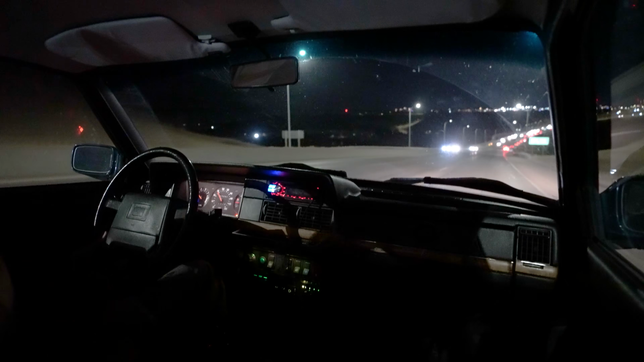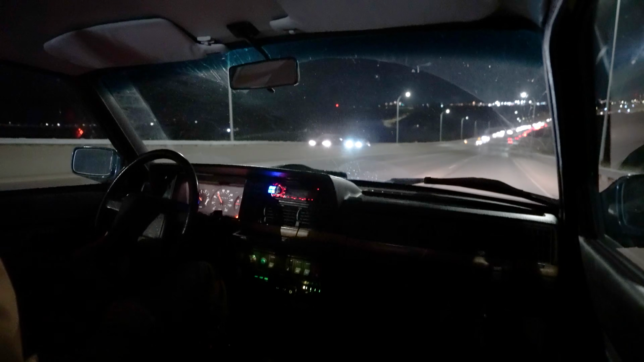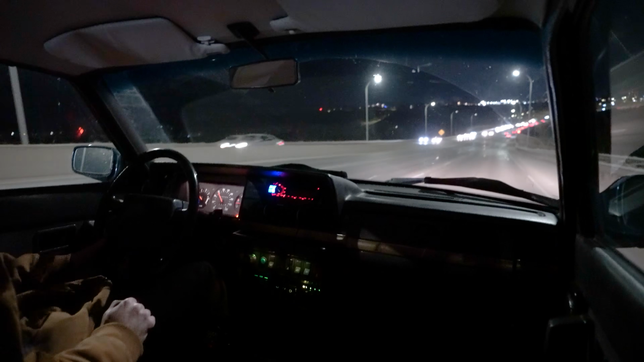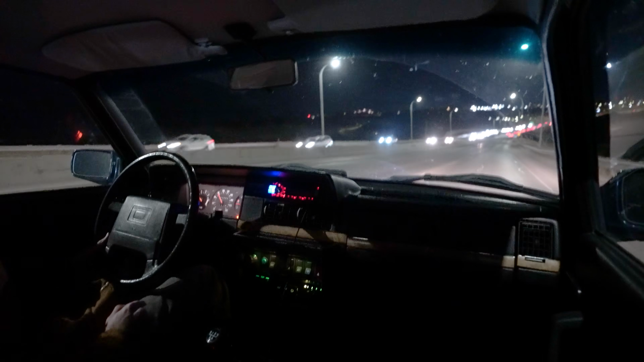Really is a super nice night. There's no wind. It's not too cold. I think it's 1 degree. So it's a good night to be out and about.